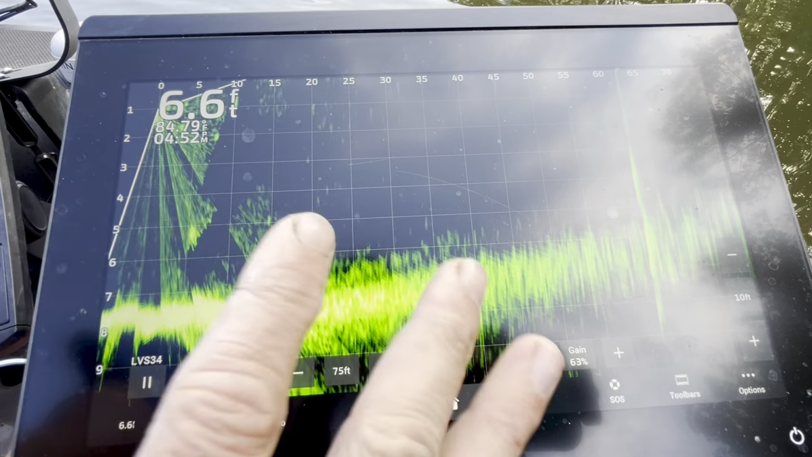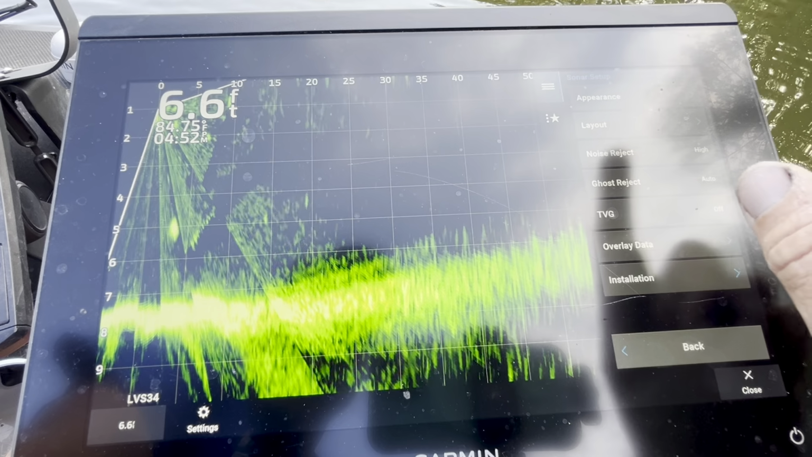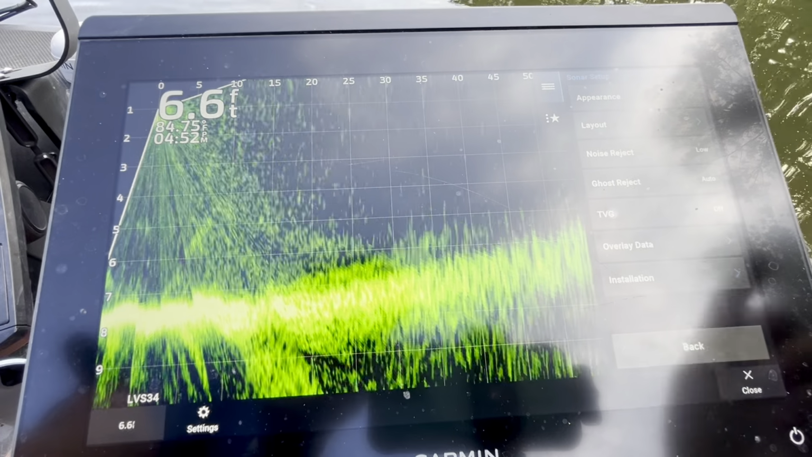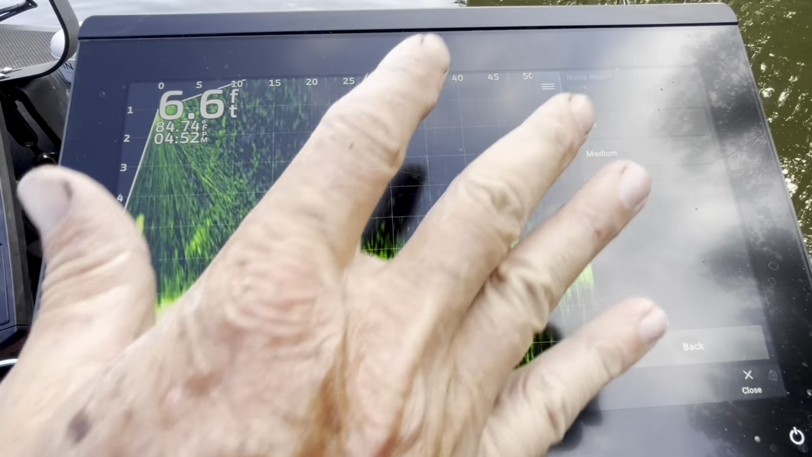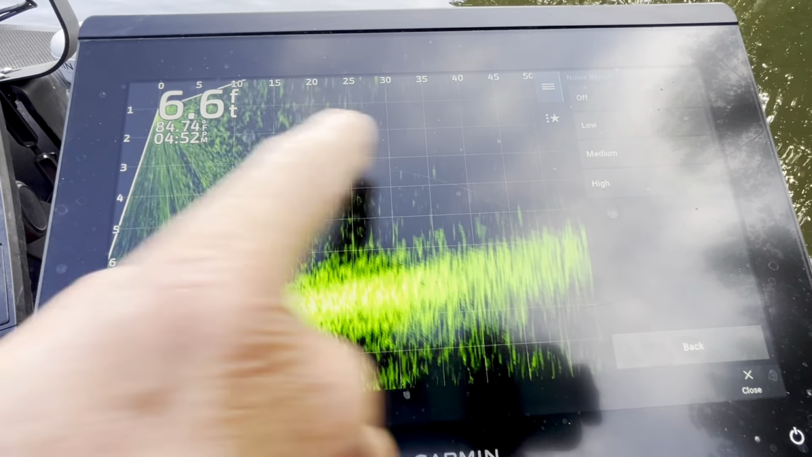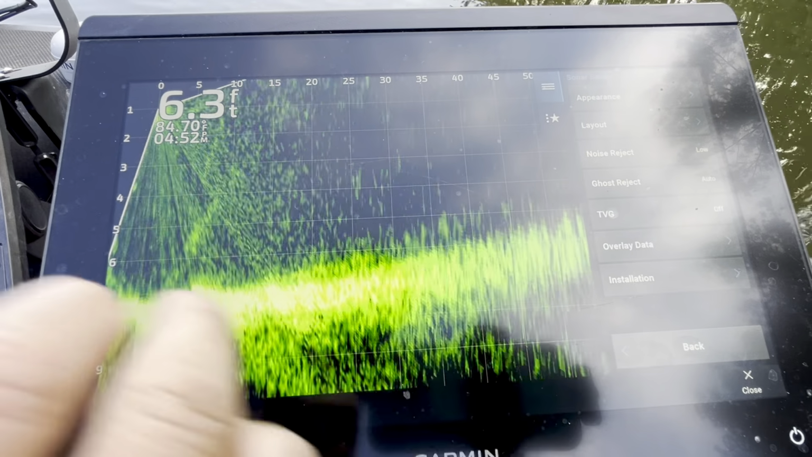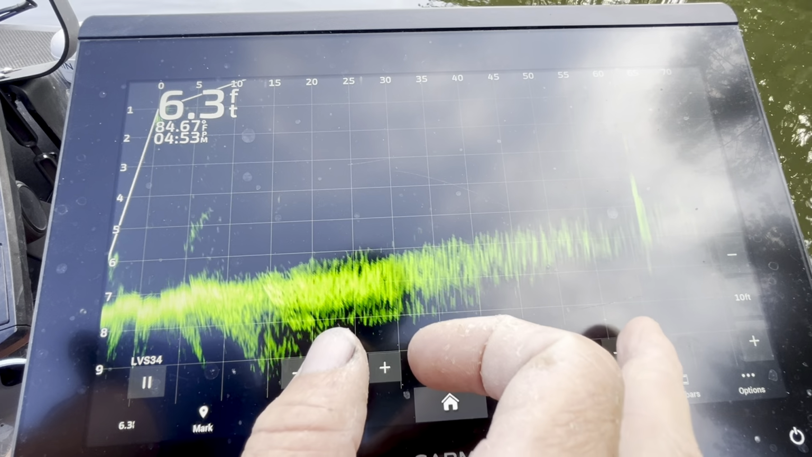The other things that I will adjust beyond just the gain, if I go into my options menu here and click sonar setup, you'll see this noise reject right here. Now, if I put my noise reject on low, you can see it immediately changed the screen. So when you select your noise reject, you can change your gain. So if I have my noise reject on high, my screen's clear, my sensitivity number will be higher. If I put my noise reject on low, my screen becomes blurry. So to clear it up, I would have to run a lesser amount of gain.